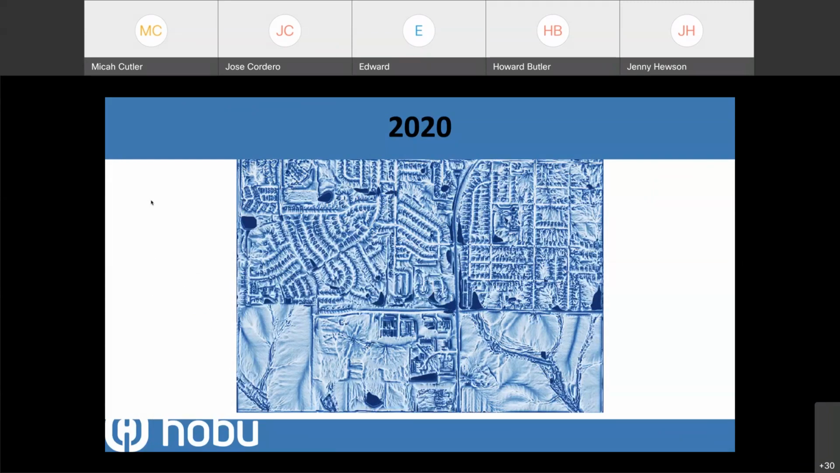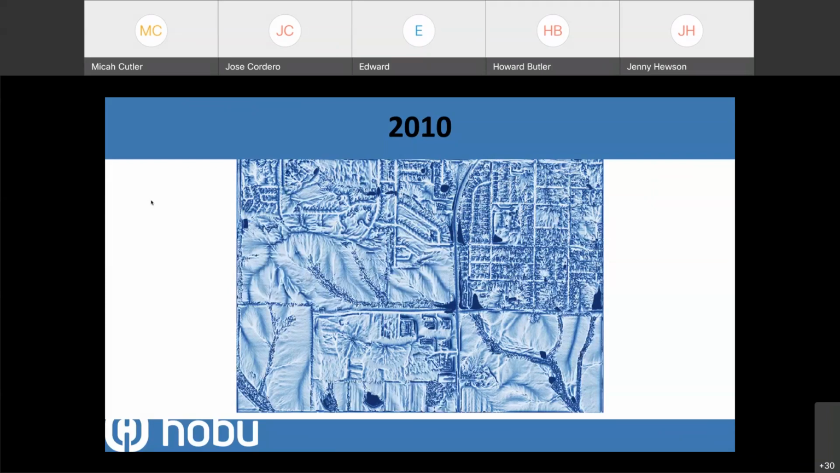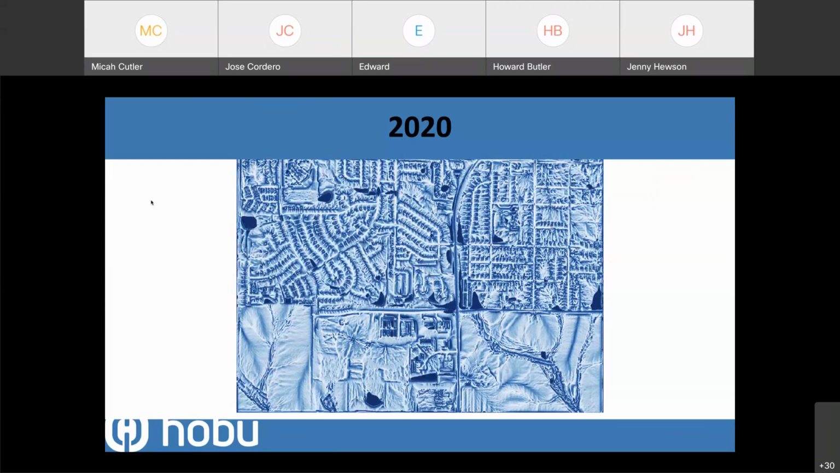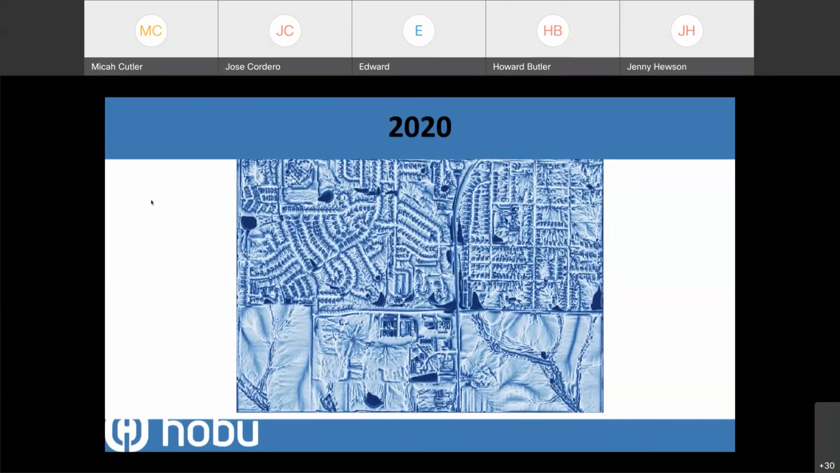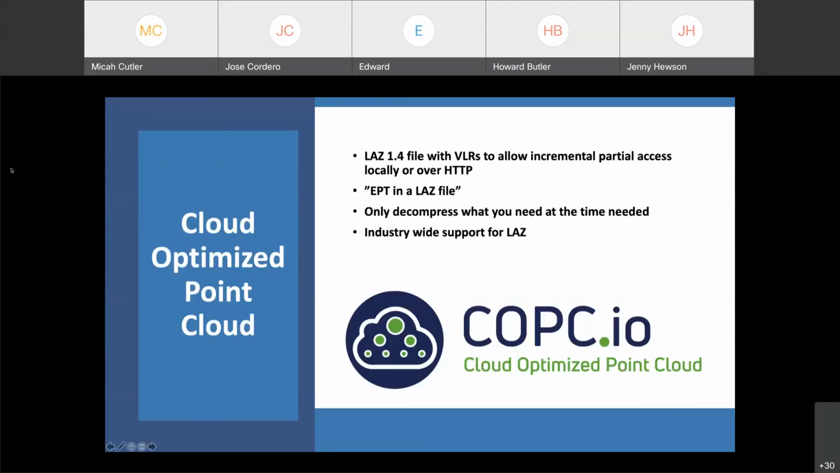Comparing our 2020 to 2010 collections, again, we're seeing this expected landscape change because of the development that's gone on in the area. We can see the housing development fill in and change how water is flowing across the landscape, and we can see all these settling ponds going in. Again, expected activity. But these are some of the tools that you can use to extract and quantify this using the LiDAR data that's available in Iowa.